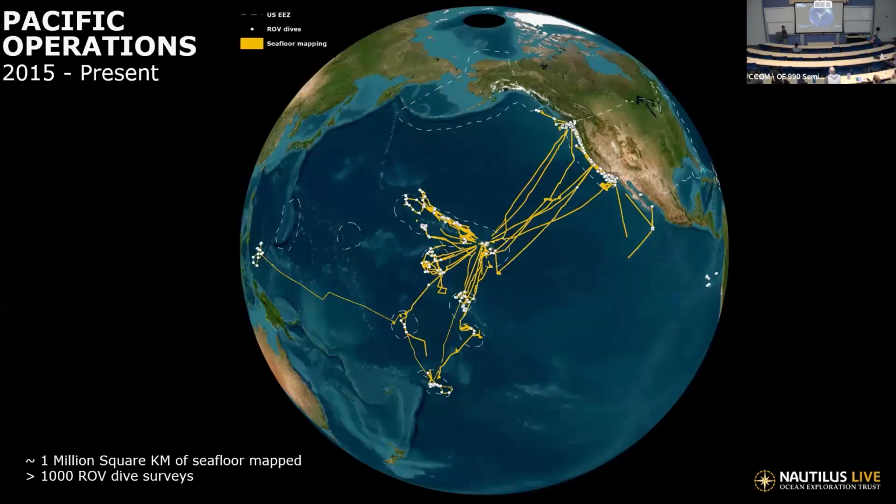So since we've been in the Pacific since 2015, you can see where we've been on all these expeditions. Those yellow track lines are basically the multi-beam coverage as we've moved around different parts of the ocean. We've mapped 1 million square kilometers of seafloor, so lots of multi-beam data to work with, sub-bottom data, and over 1,000 ROV dive surveys in the Pacific. So it's a huge repository of data just waiting to be further analyzed and evaluated for discoveries.